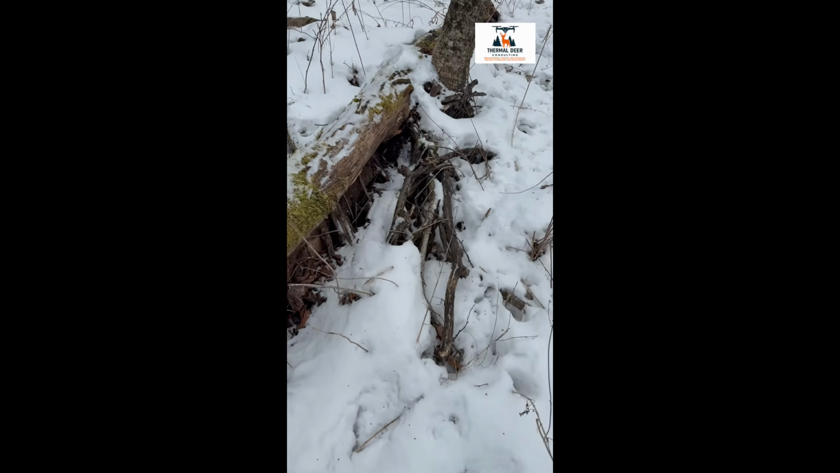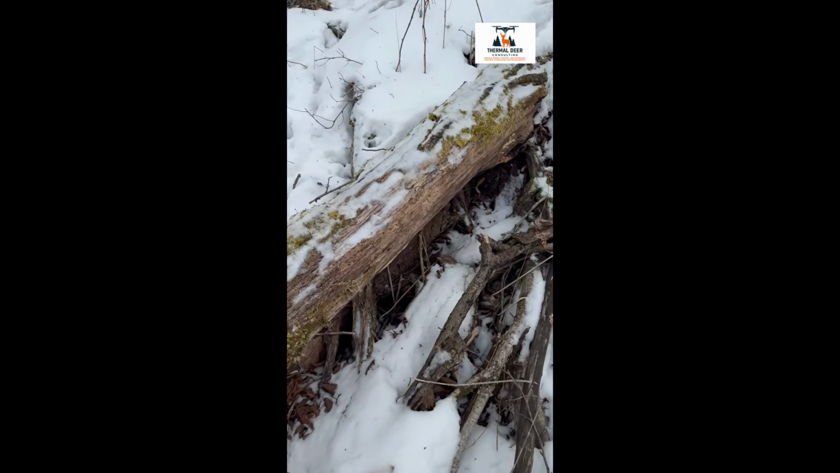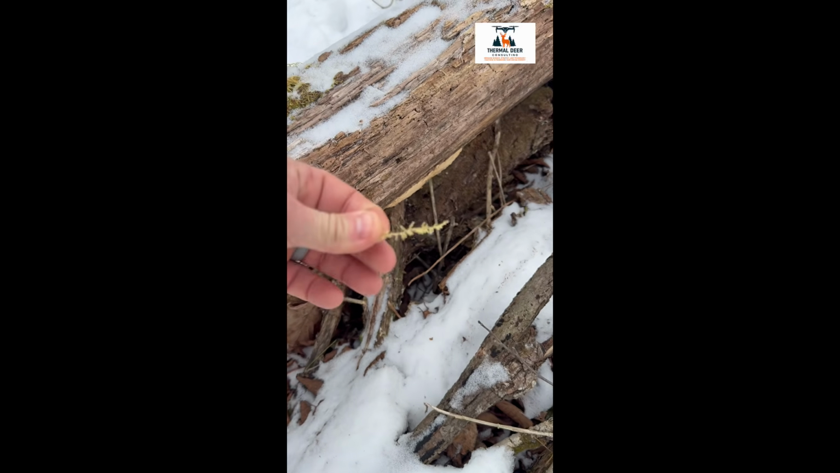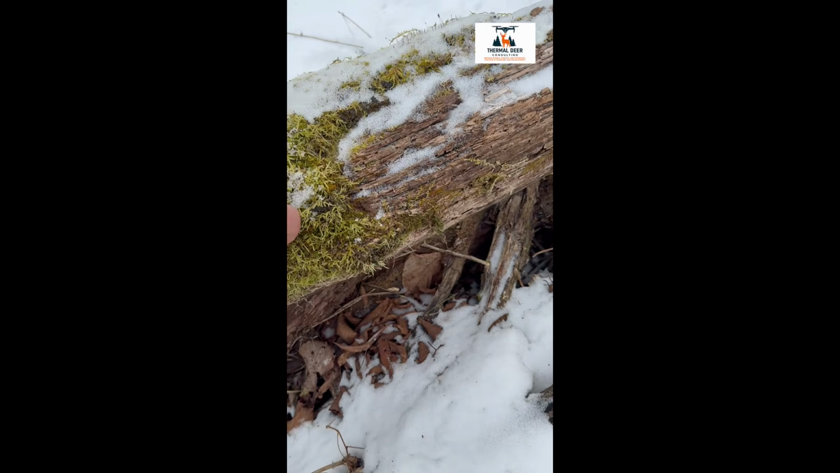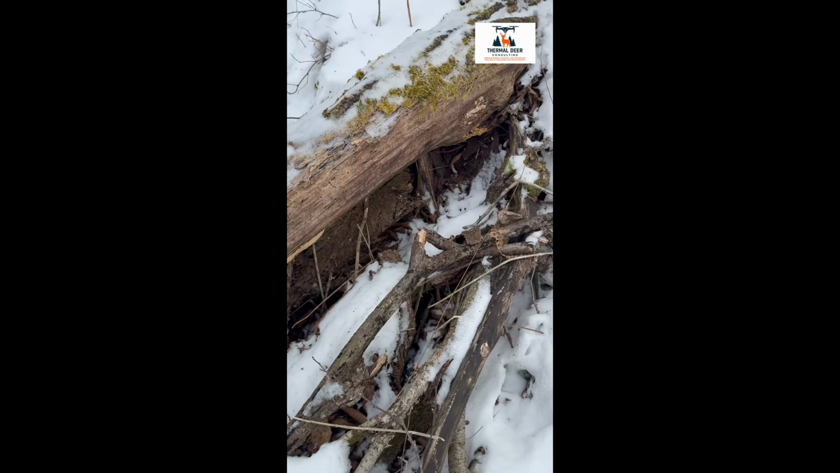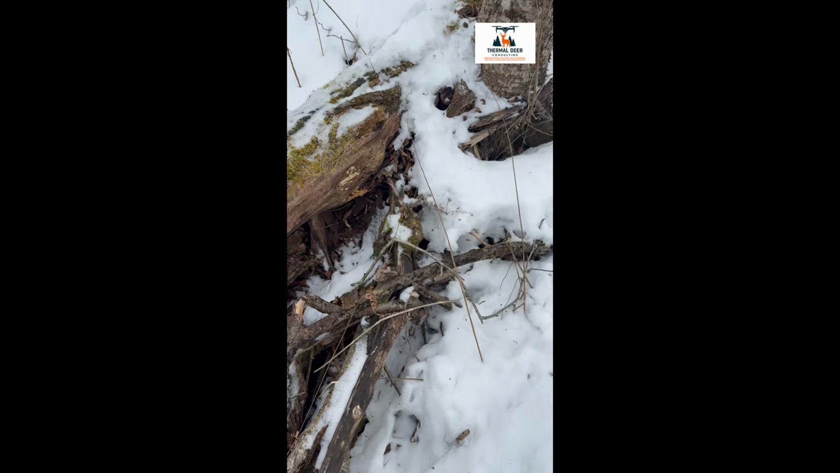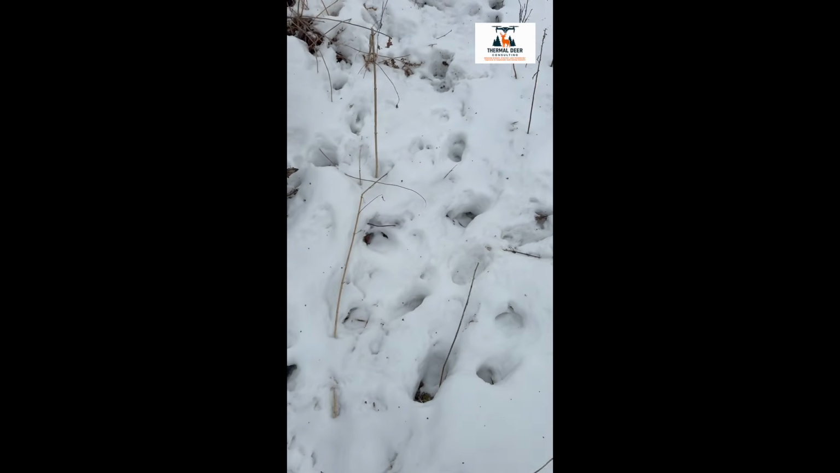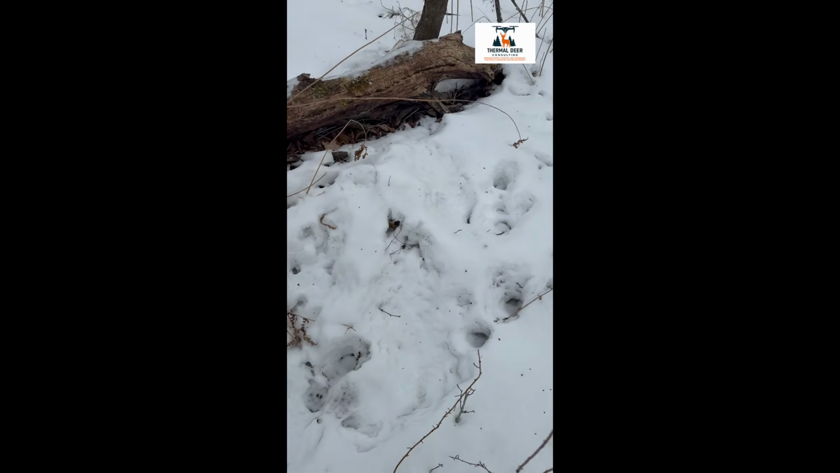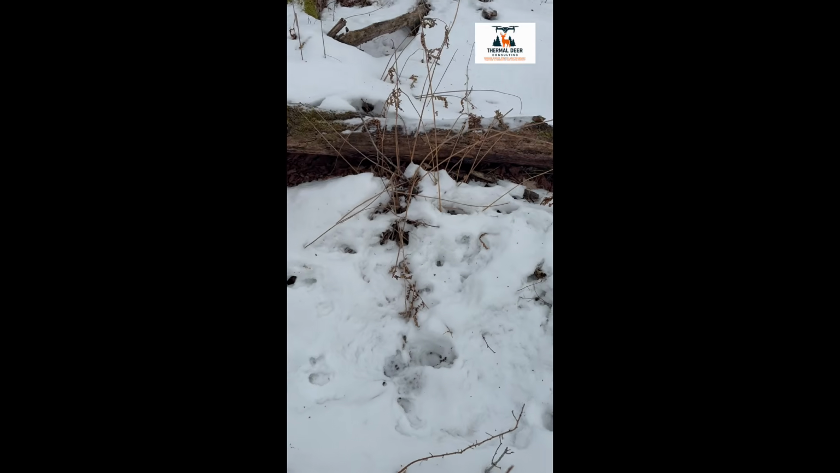It's incredible how much detail these deer have to rely on just to survive the winter. Something so subtle to us is exactly what keeps these animals alive through harsh conditions. More forbs can be seen. More ferns are in close proximity to this log.